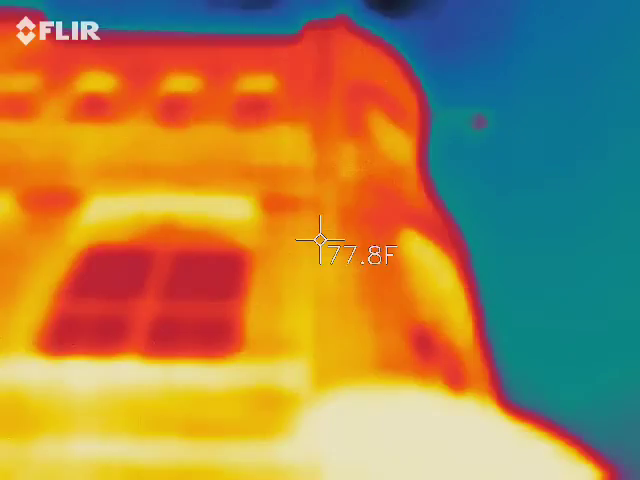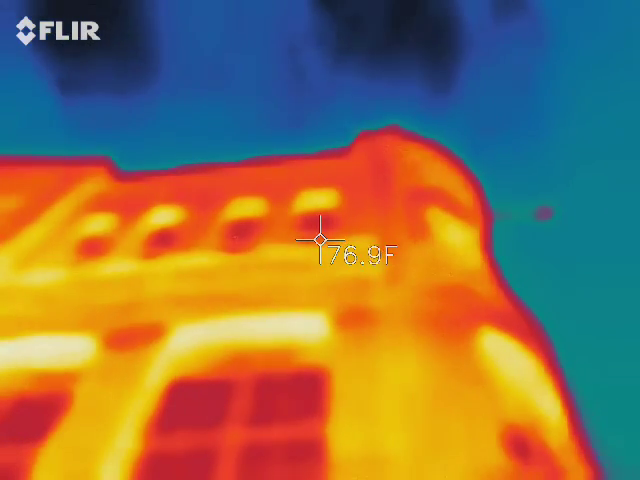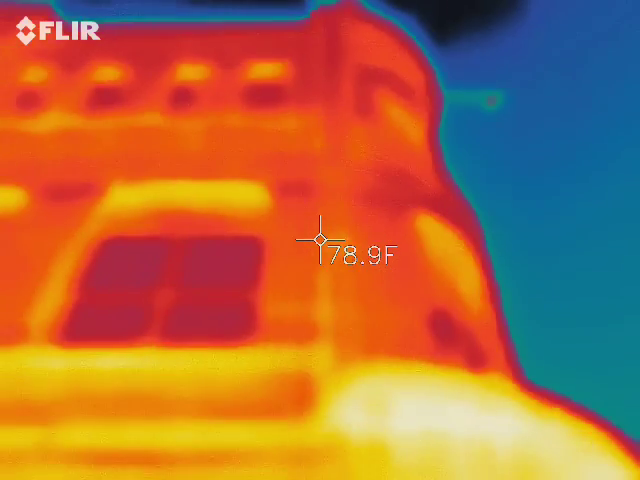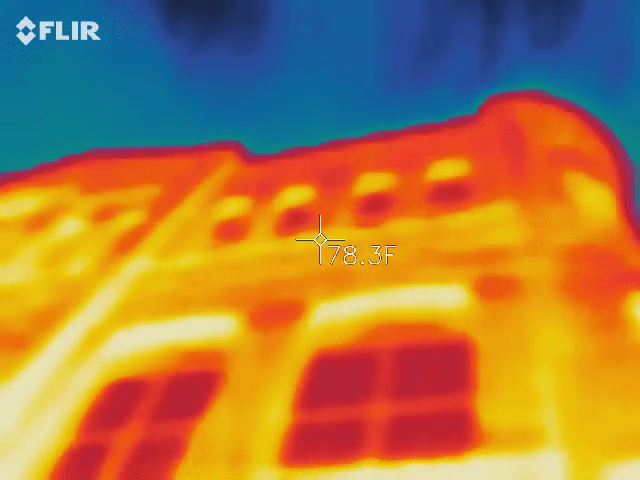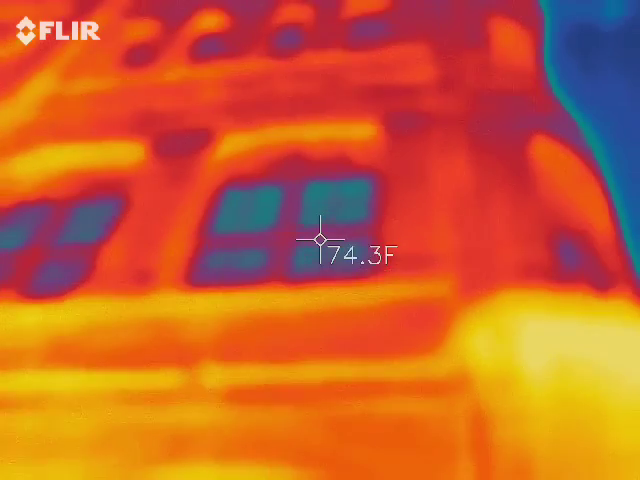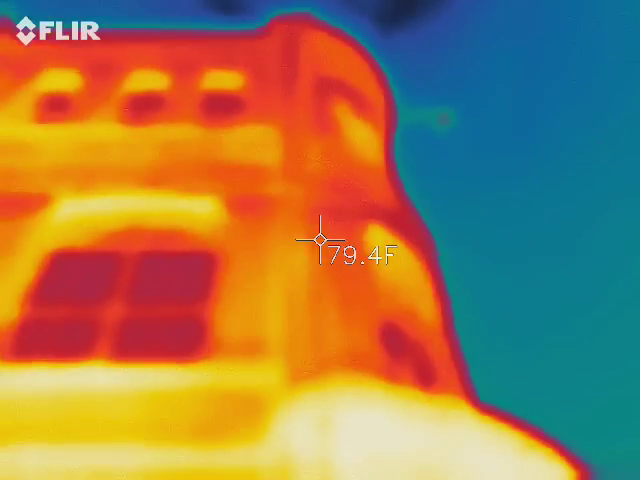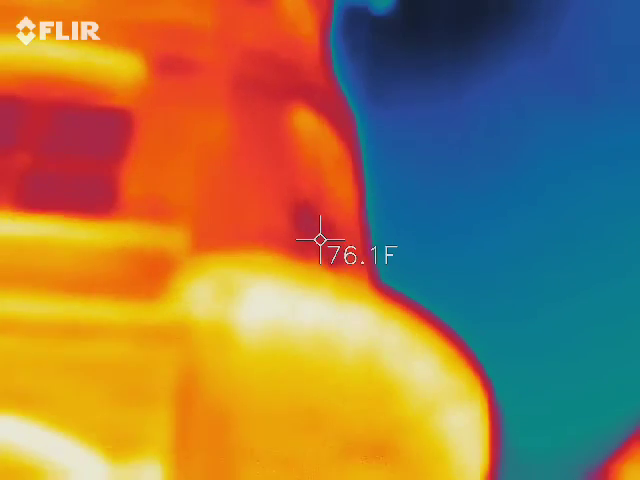Where do we start? We got 60, okay, so 59 now. 56. 57 now. So about 56, 57 versus a 63 on the stone below it. That's about average.